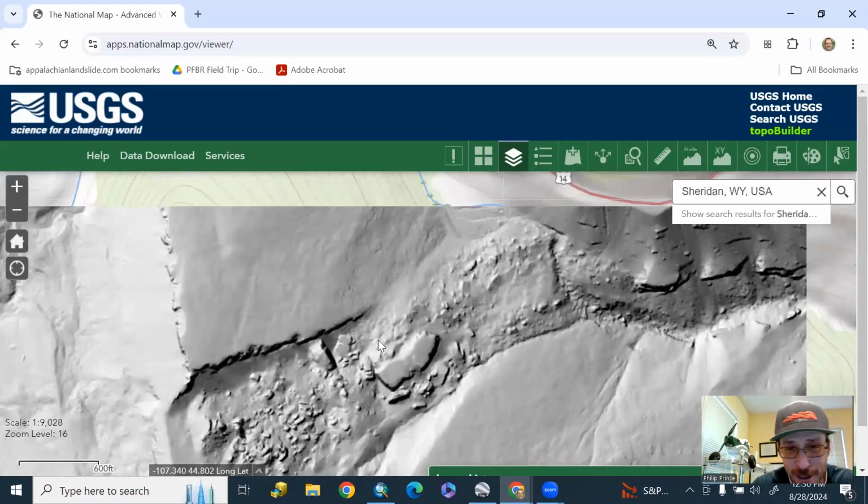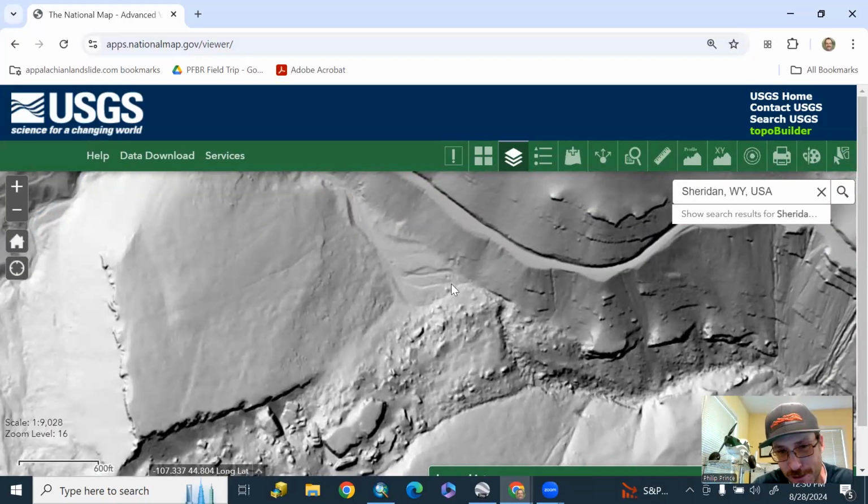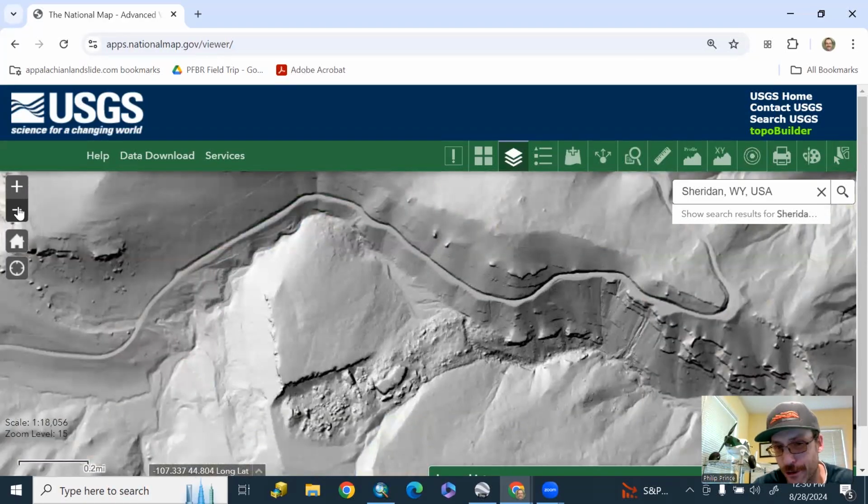But this big landslide came down. It actually dammed up the stream here, and it has accumulated sediment behind it, and the stream now kind of cascades down across the bottom of the slide there. Really cool to see details like that just live like this without the ground cover obstructing what's underneath it.